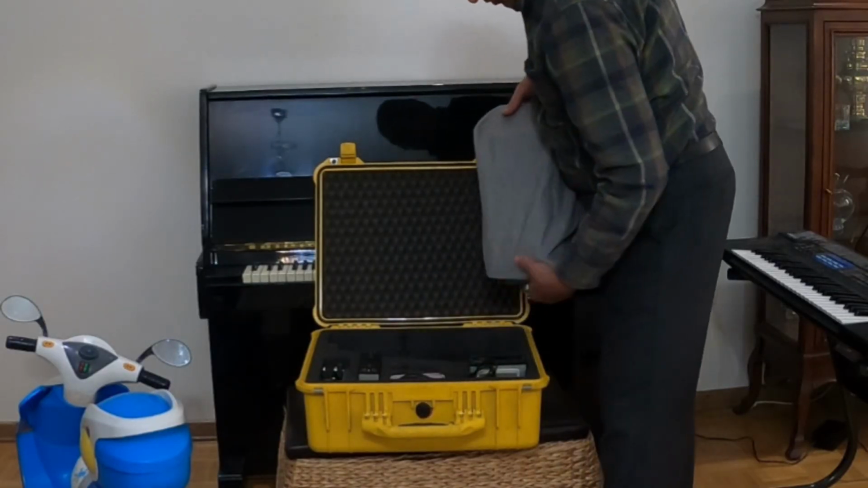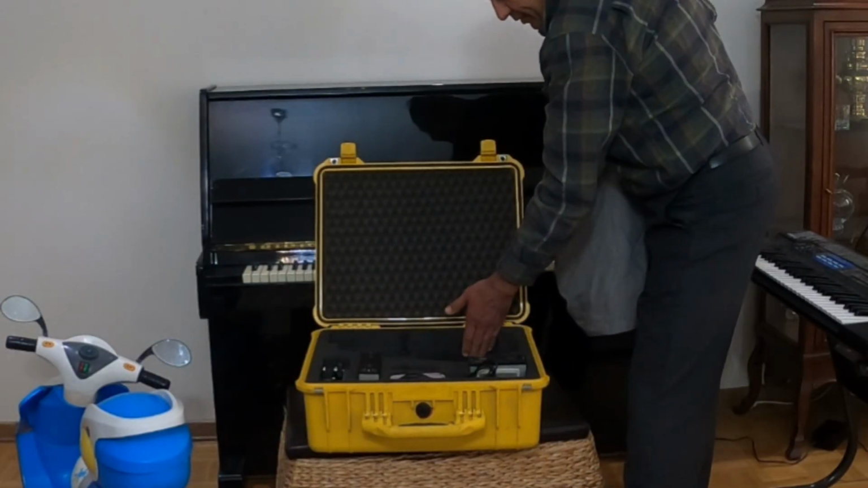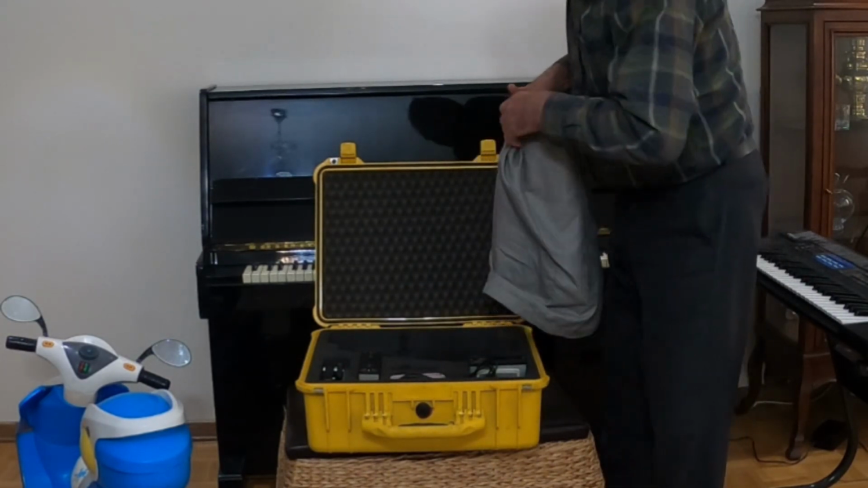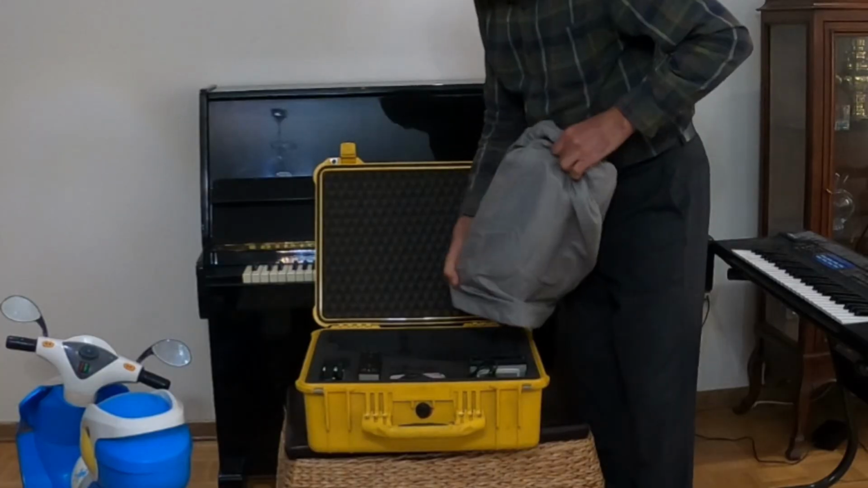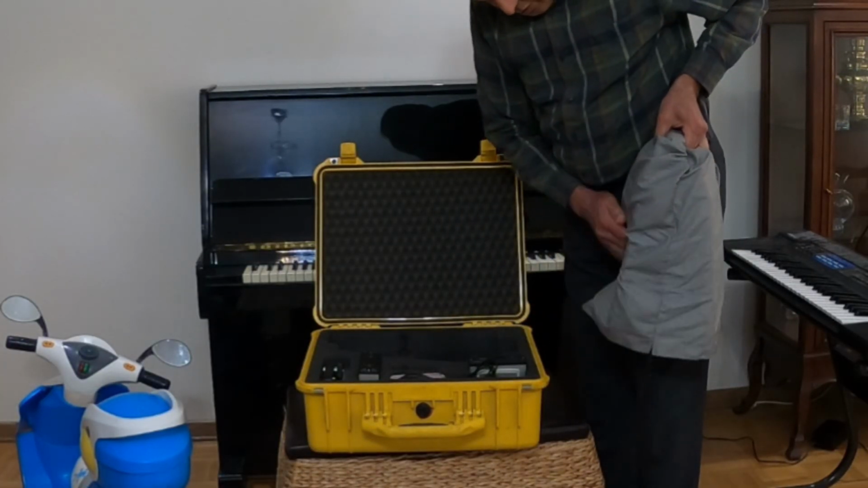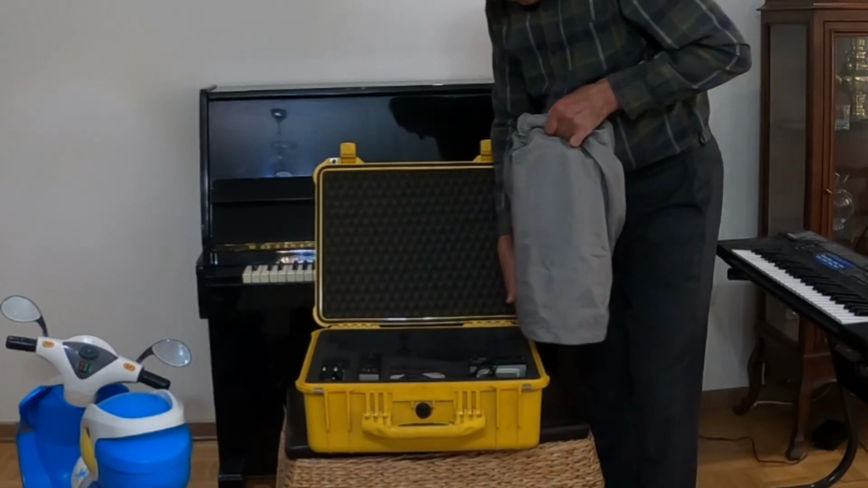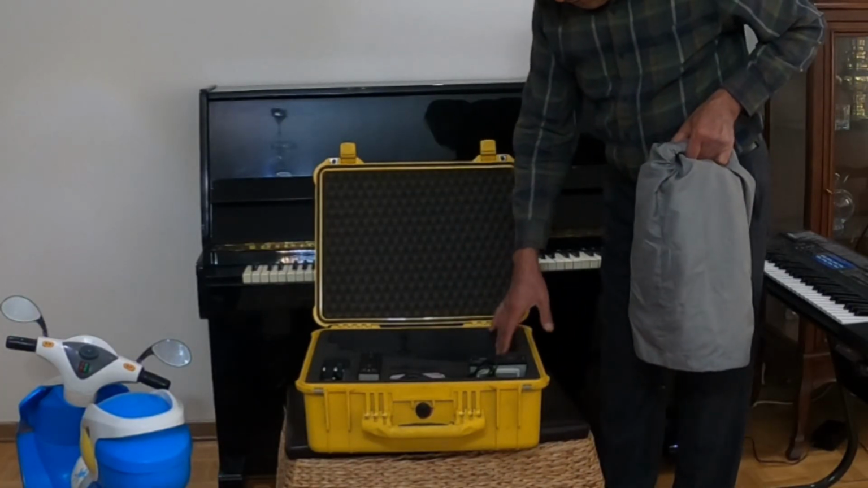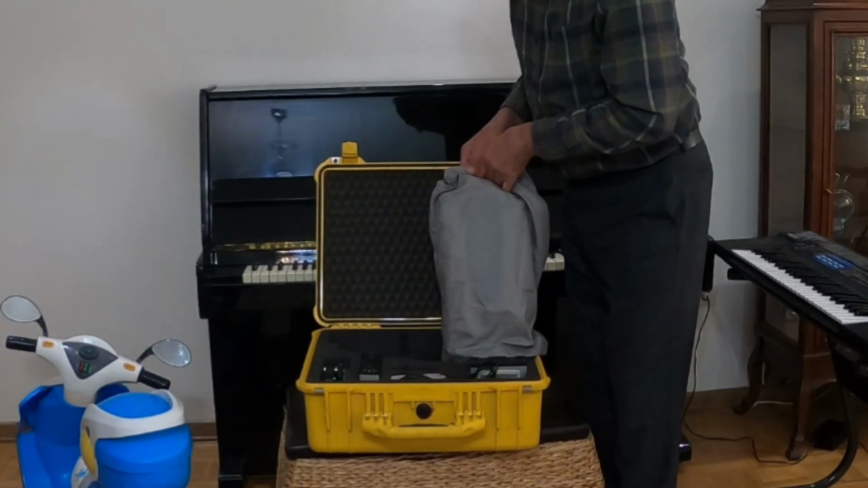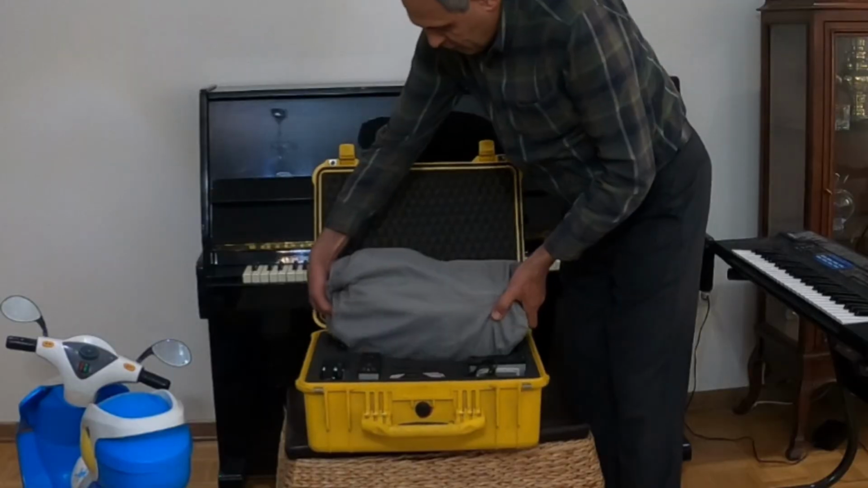One side is like this, and the other one is a curve. So the back side should go here. This is the curve, and this one is like this. This is for the down part, and that is for the upper part, as you can see.